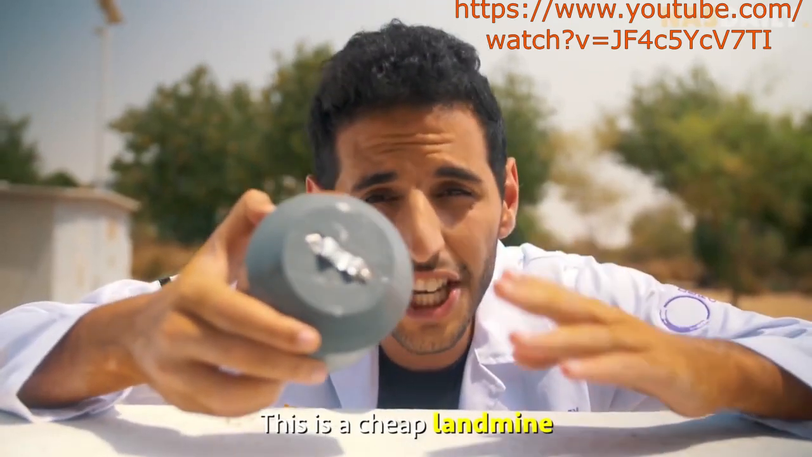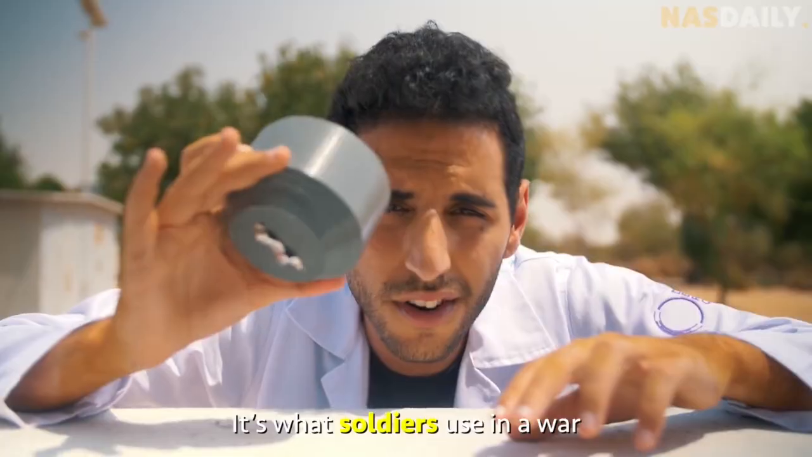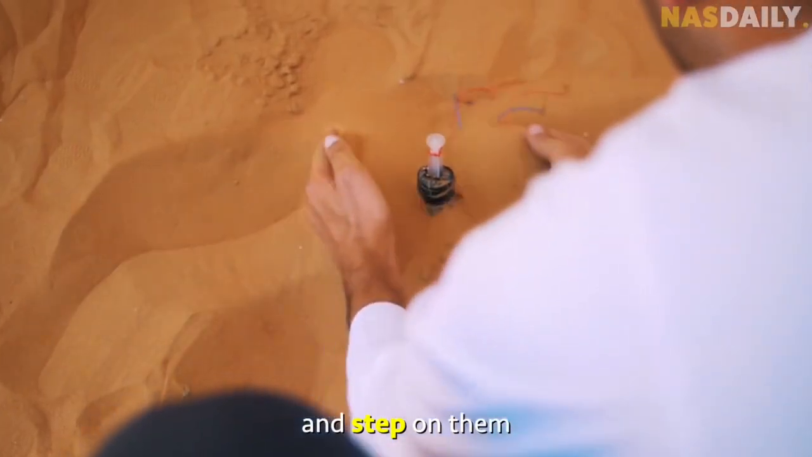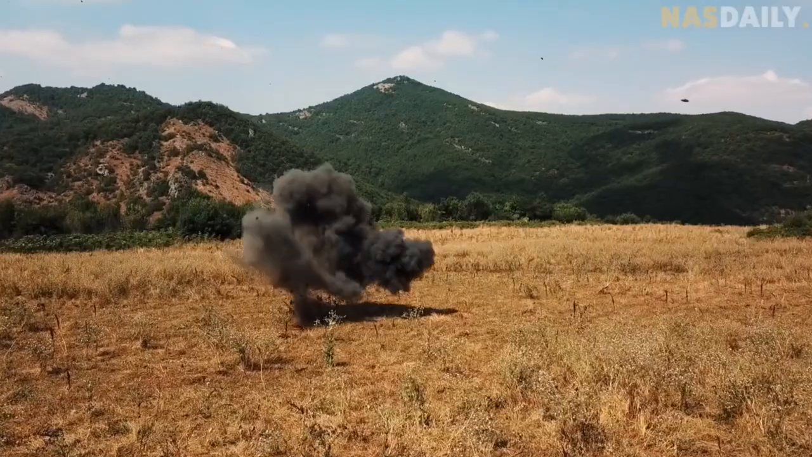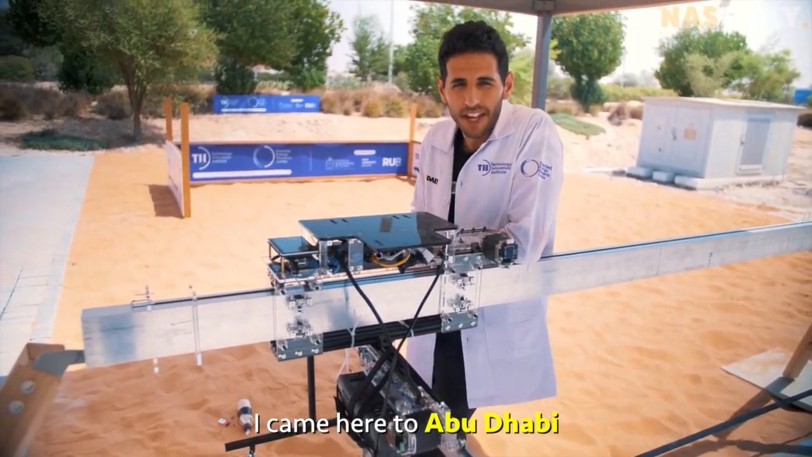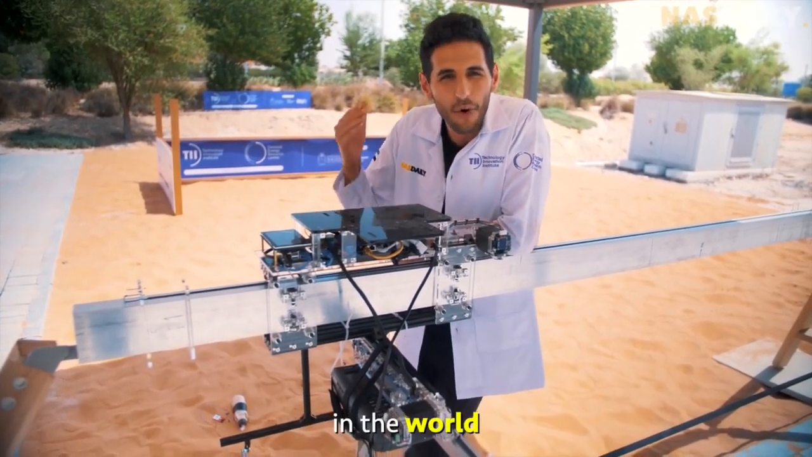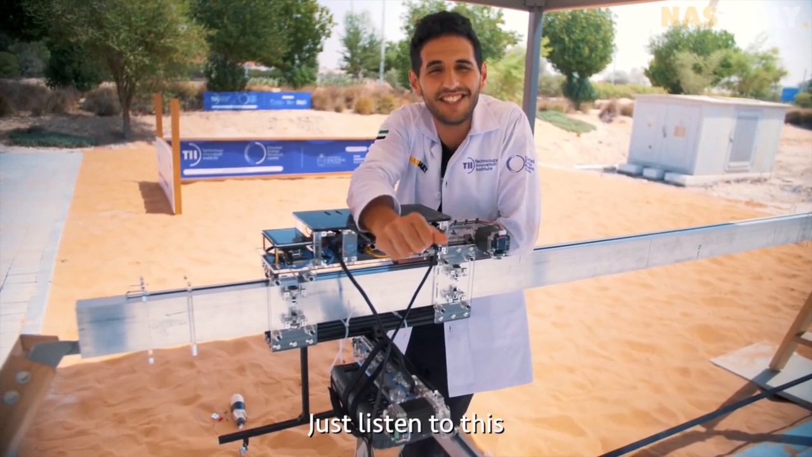This is a cheap landmine. It's what soldiers use in a war. When you hide these under the ground and step on them, you are dead. That's why I came here to Abu Dhabi to show you the strongest landmine detector in the world that will save thousands of lives. Just listen to this.